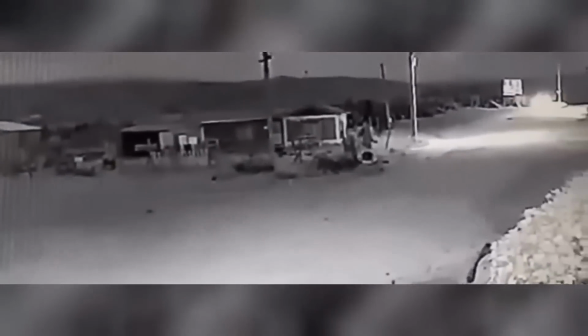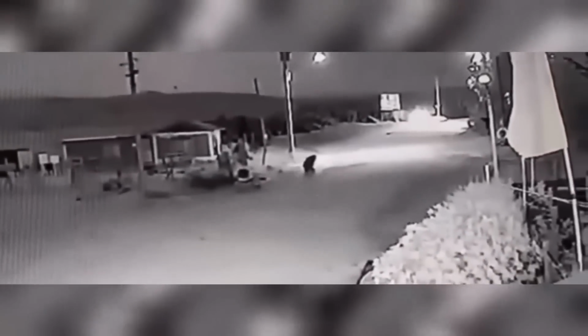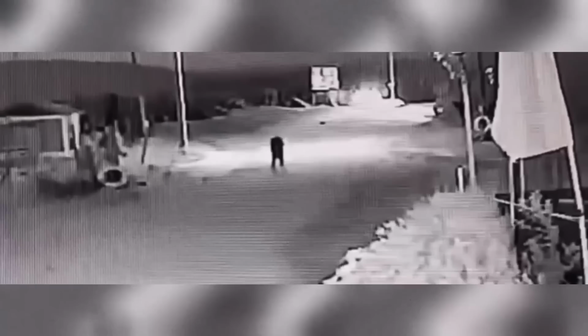Witnesses to the incident claim to have never seen anything like this in these parts. And by reading through the comments, I'd have to say most people are thinking that this is a legit skinwalker. What say you?